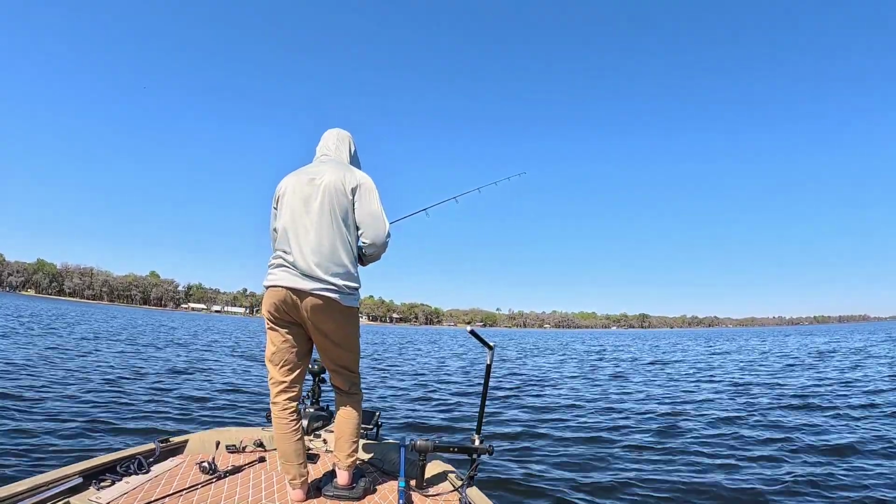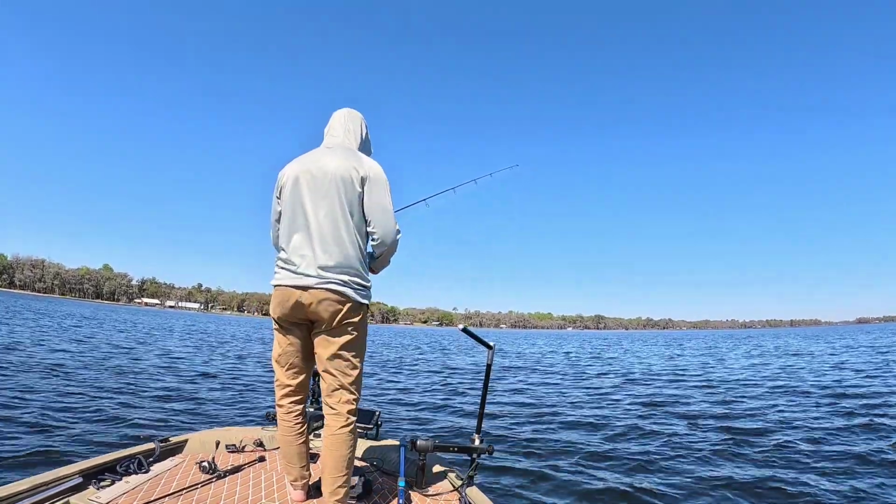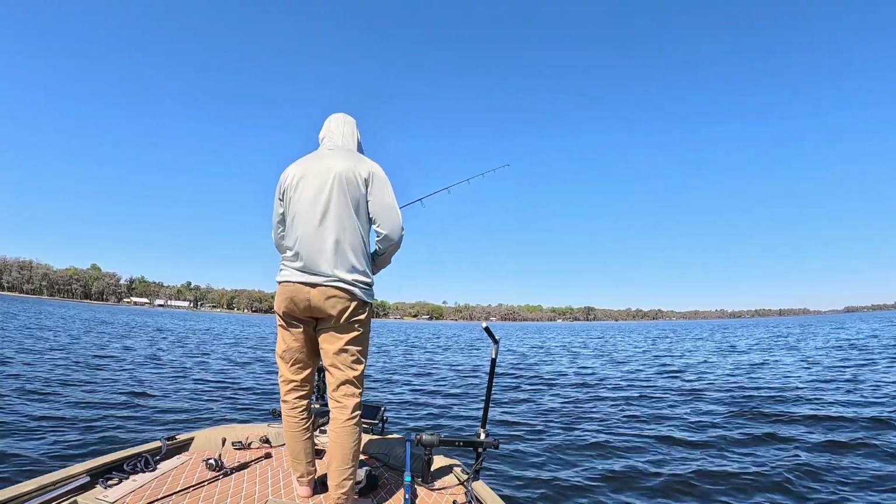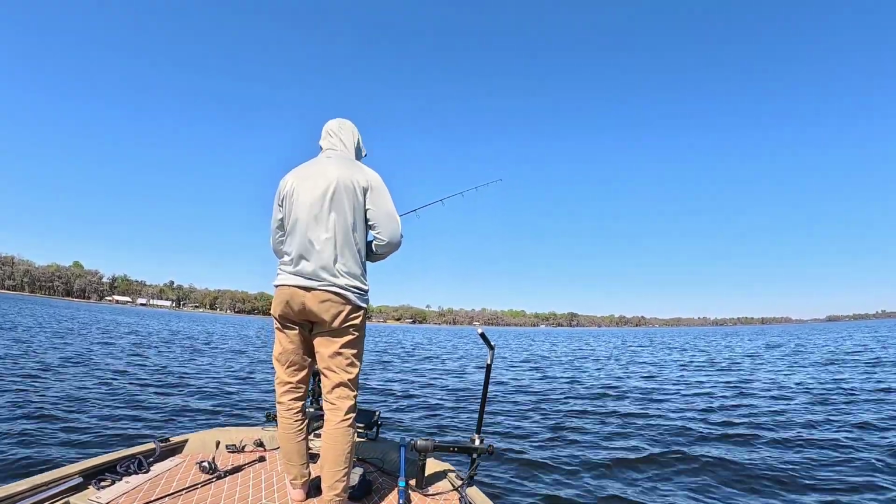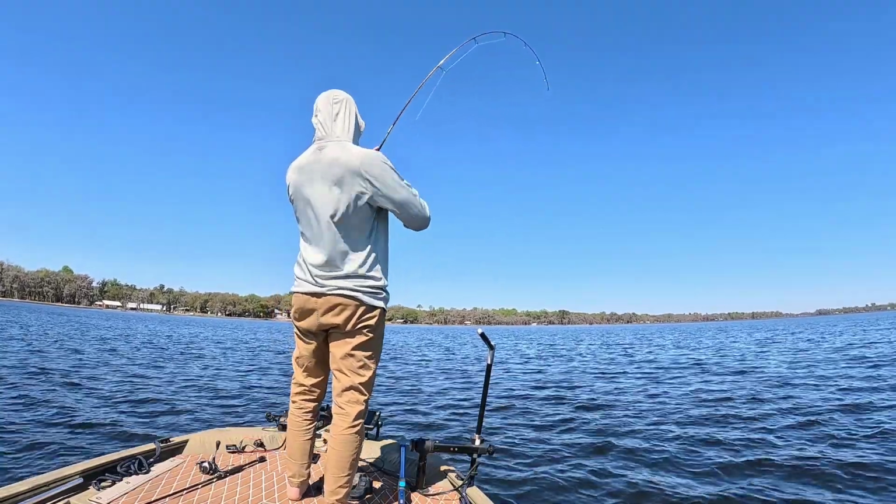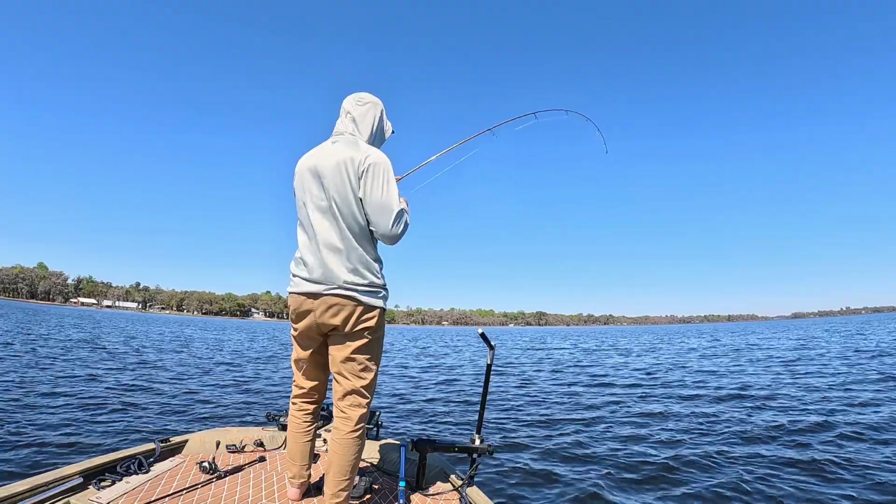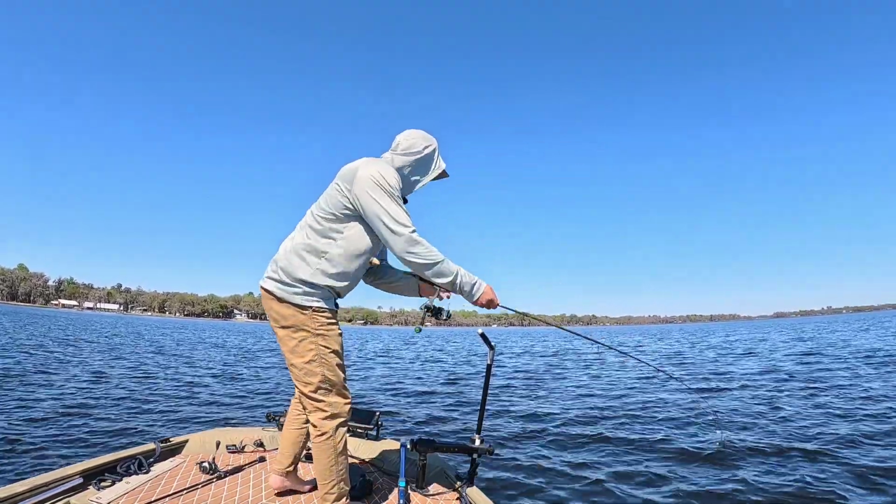Ooh, got one looking at it. Gosh, he's on there. Oh my goodness. These are such big fish.